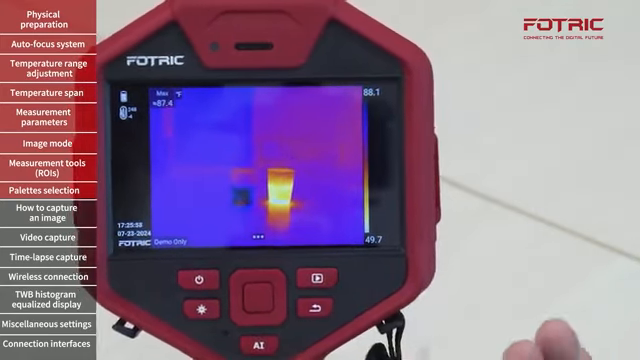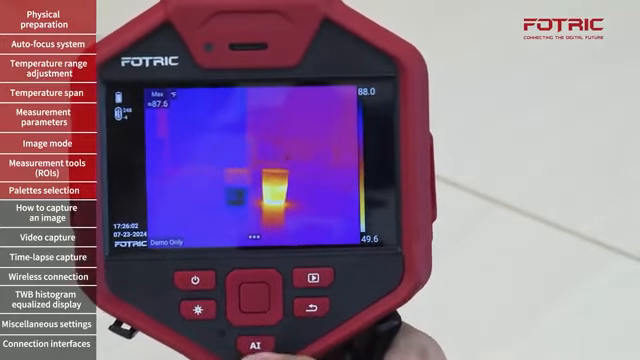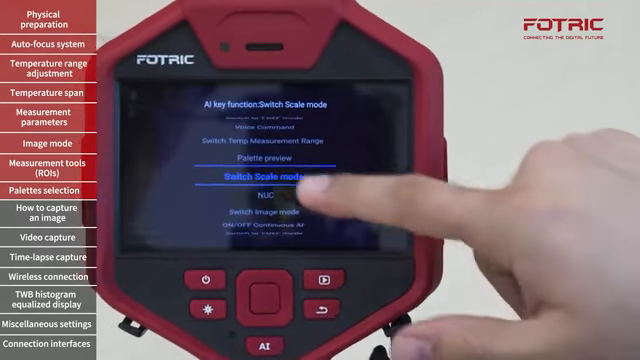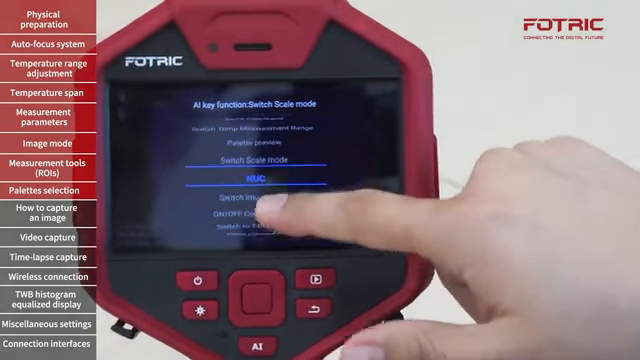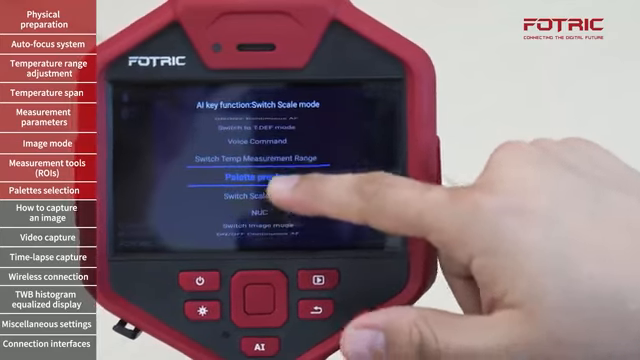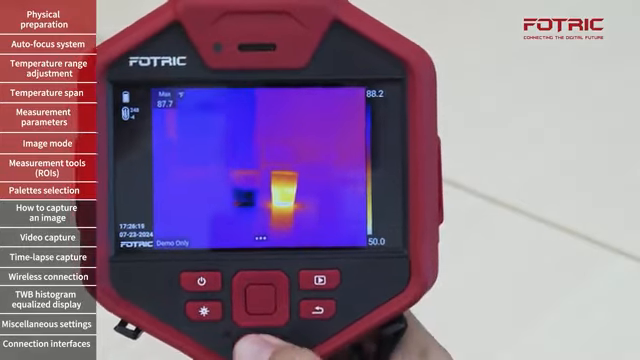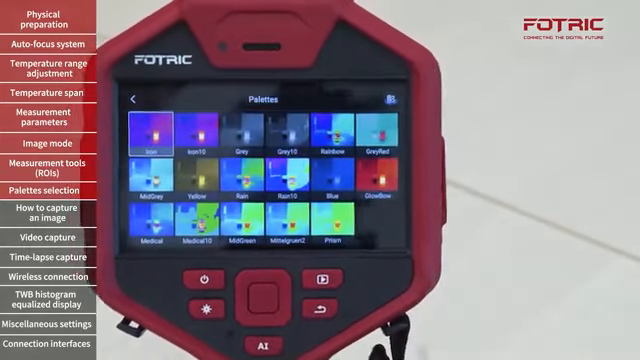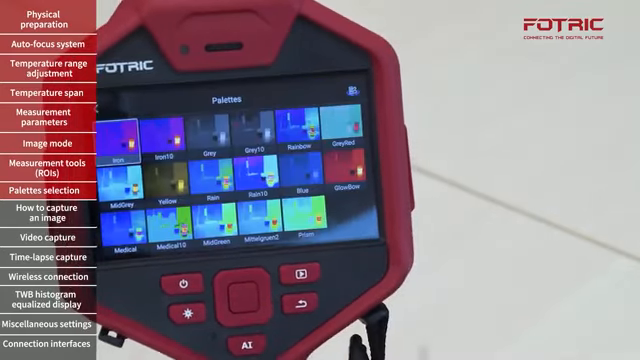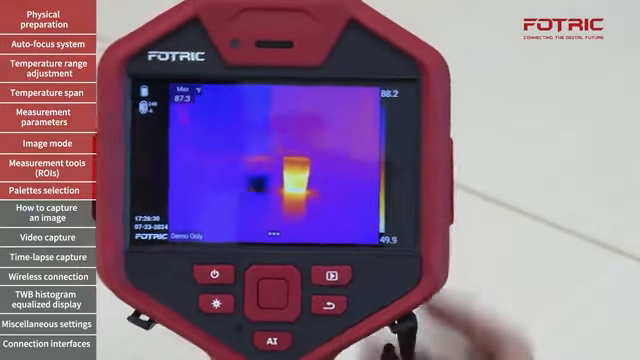All the different items and actions that I have performed can be set up using the AI button. Once again, you press and hold, and you will find the specific feature that you want to place a shortcut on. For instance, I can do palettes preview if that is something that I commonly do. And simply by tapping, remember twice the first time, it will show me the specific configuration of palettes, all the different options, just by clicking one button.